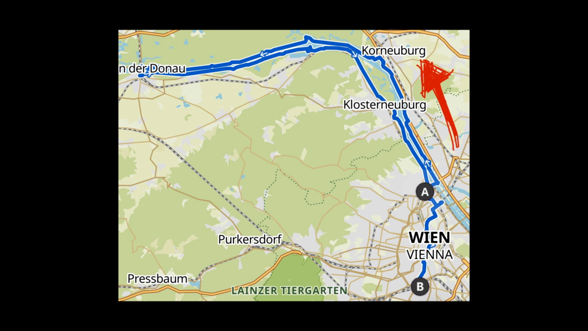So I planned a 69-kilometer loop to a village outside Vienna. And I packed light, bringing only minimal water.